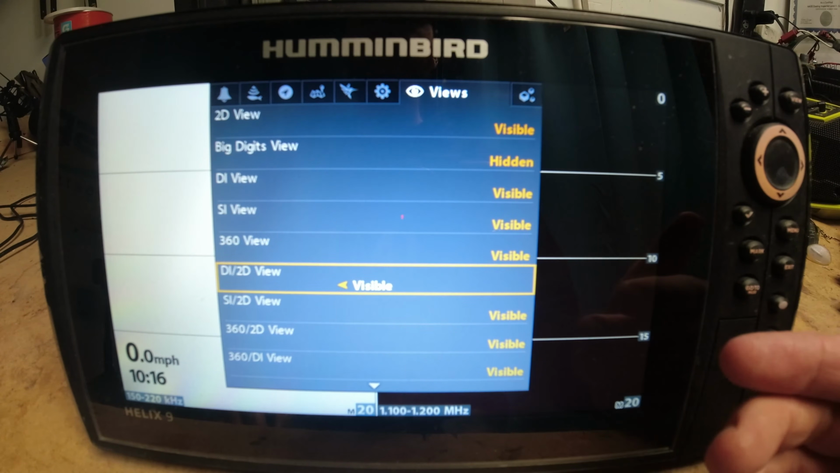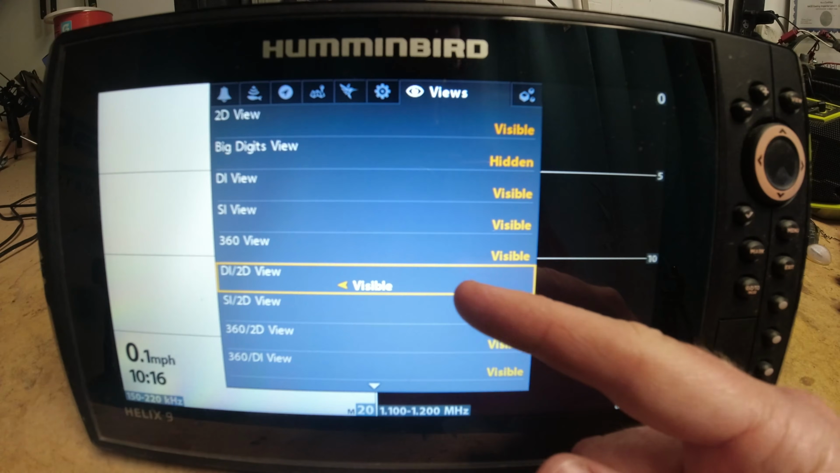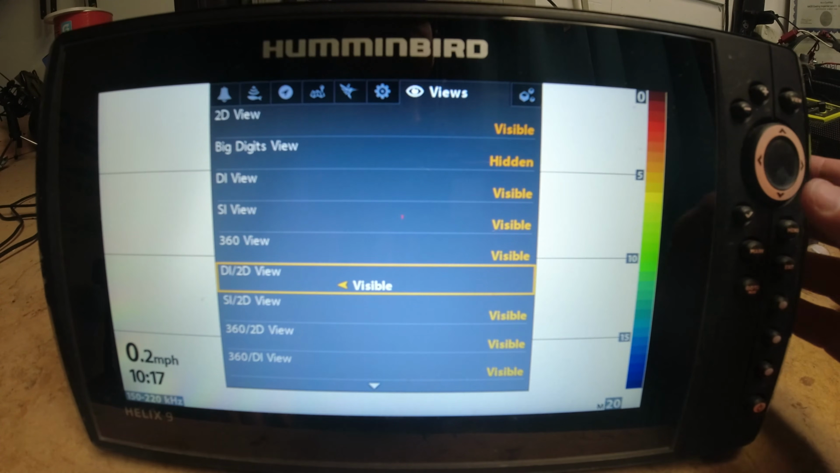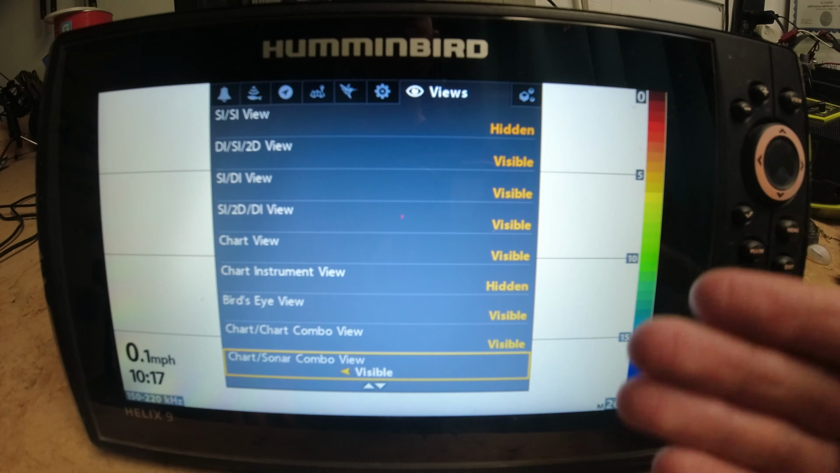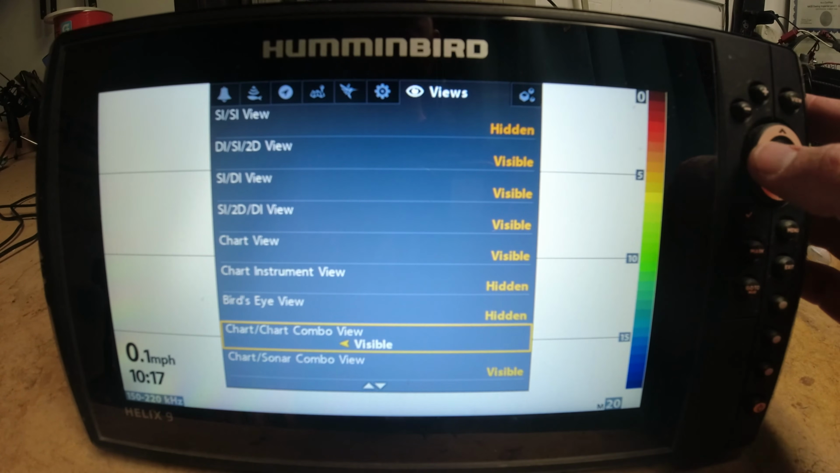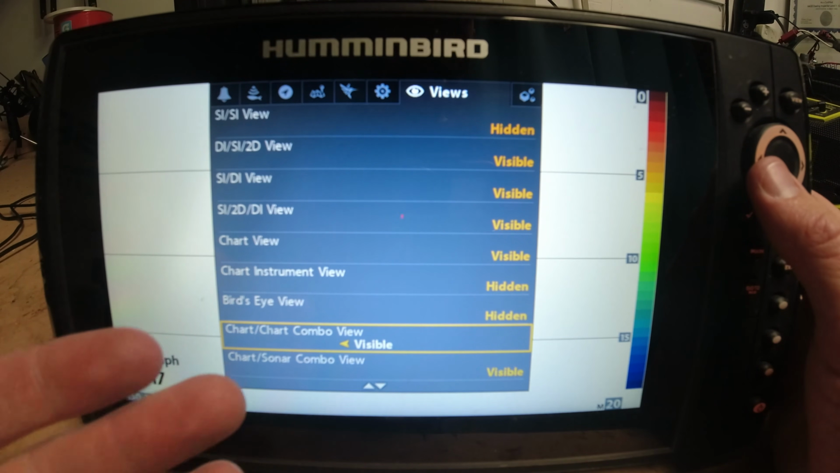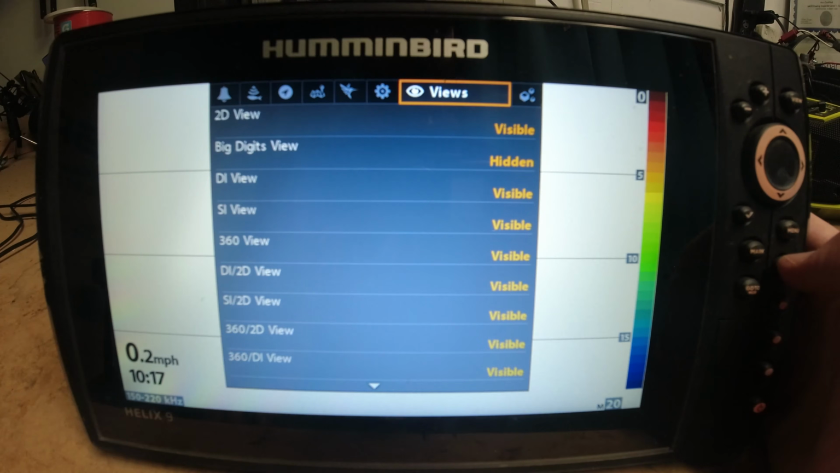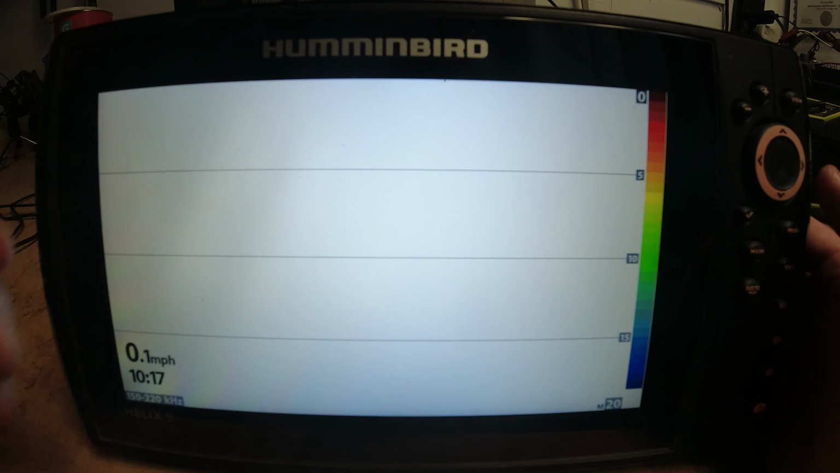And some of them are going to be duplicates, guys. So you're going to have a DI and a 2D, and then you're going to have a 2D and a DI. So you can go through and you can hide one or the other, and you can really narrow down the views that you're actually going to use. If there are some views on here that you just never use, like I would never probably use a chart combo. For what I do, I just don't use it. Maybe some of you guys do. I don't. I'm going to go through and I'm going to hide it. That way, I'm going to narrow it down to maybe 10 different screens that I use on a regular basis.